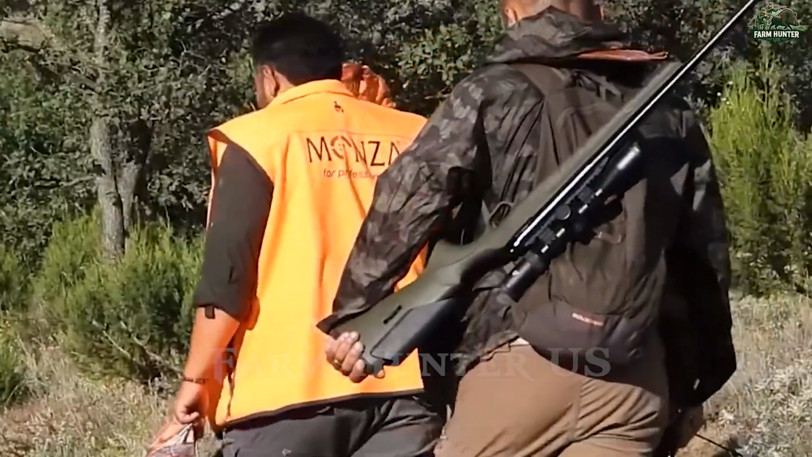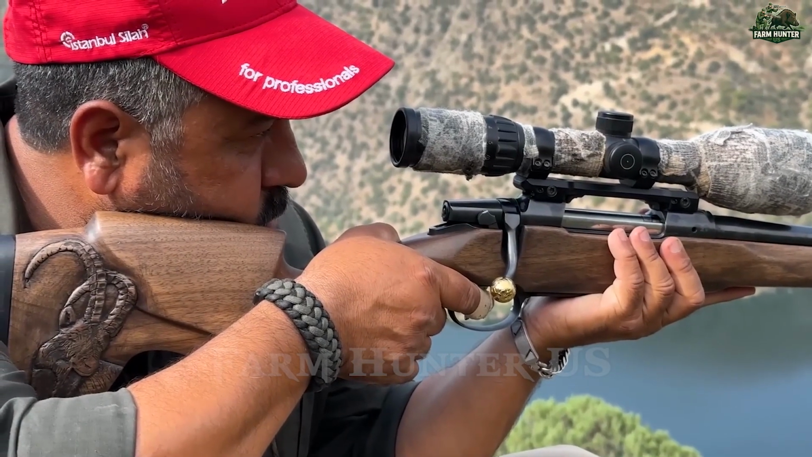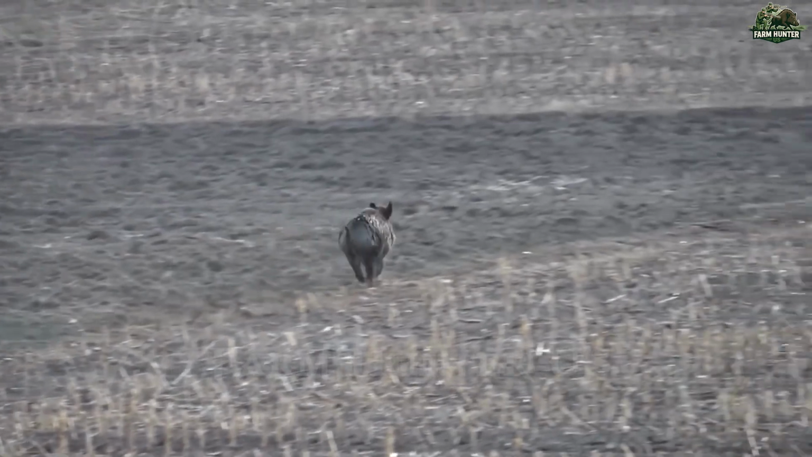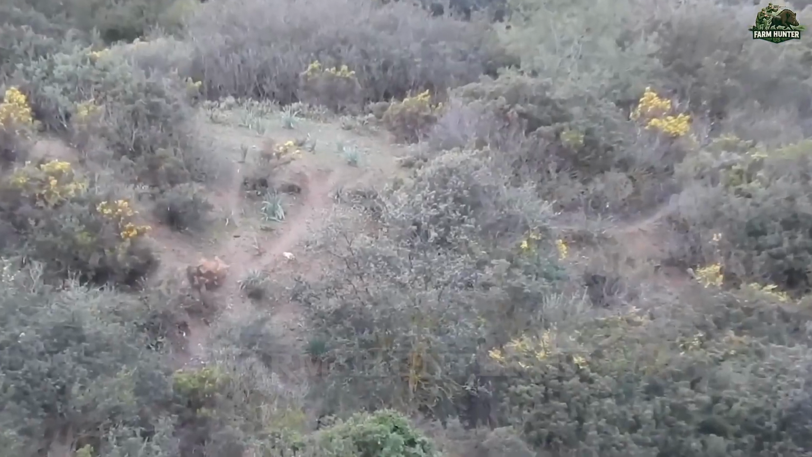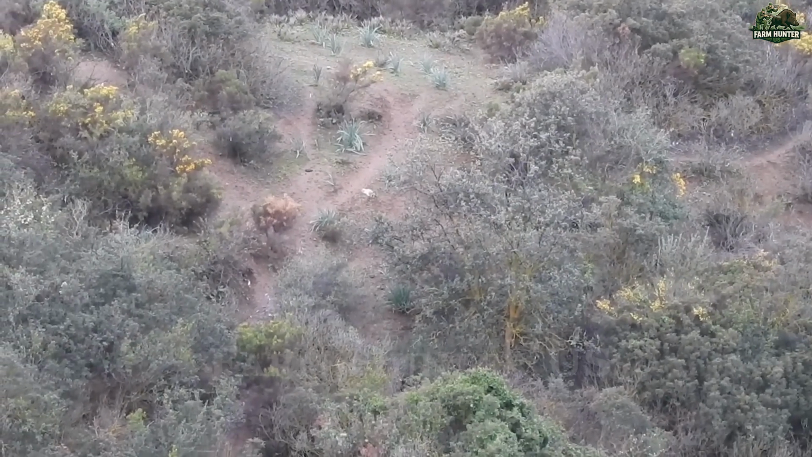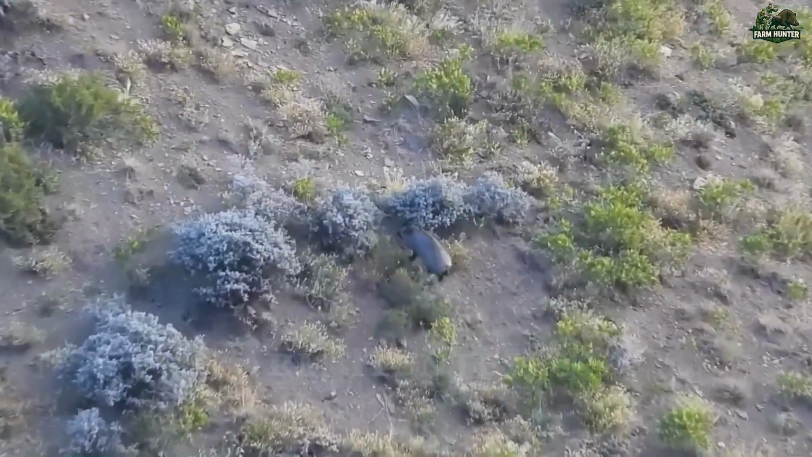With the sun gone and the woods dimming, we collected our haul and returned to base camp, exhausted but satisfied. We'll be back tomorrow, because in this region, wild boars are not just a seasonal problem, they're an ongoing battle. And as long as they threaten our farms, we'll be here, ready, patient, and always watching.